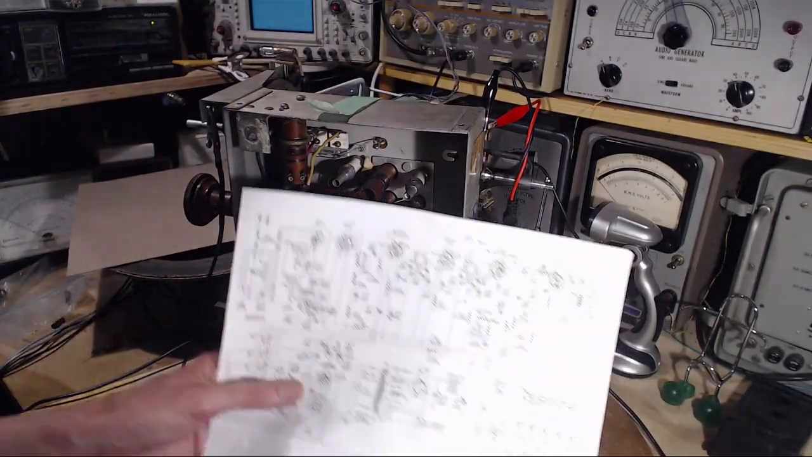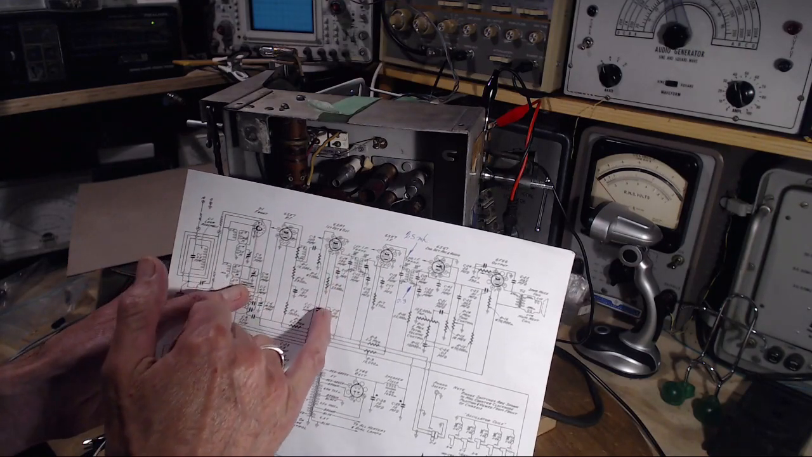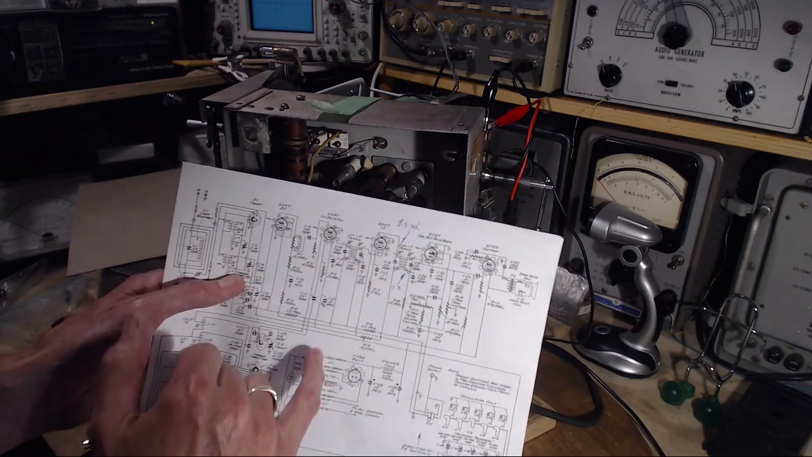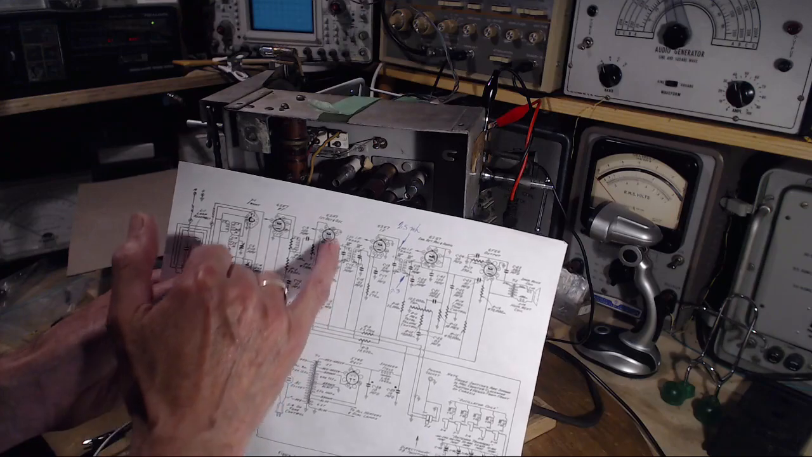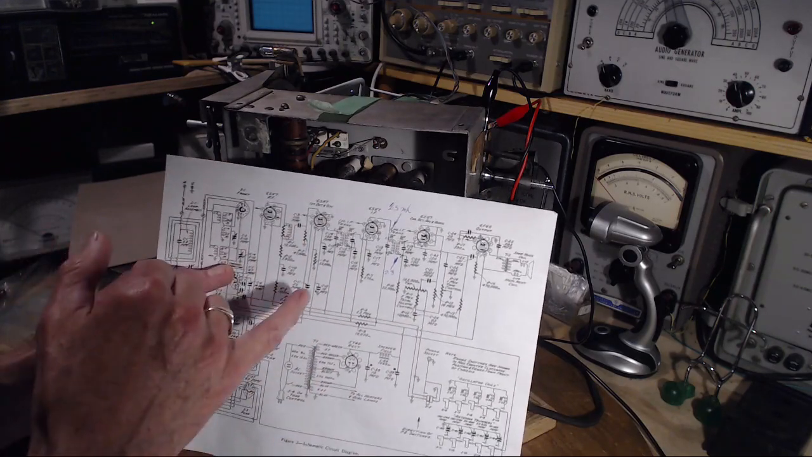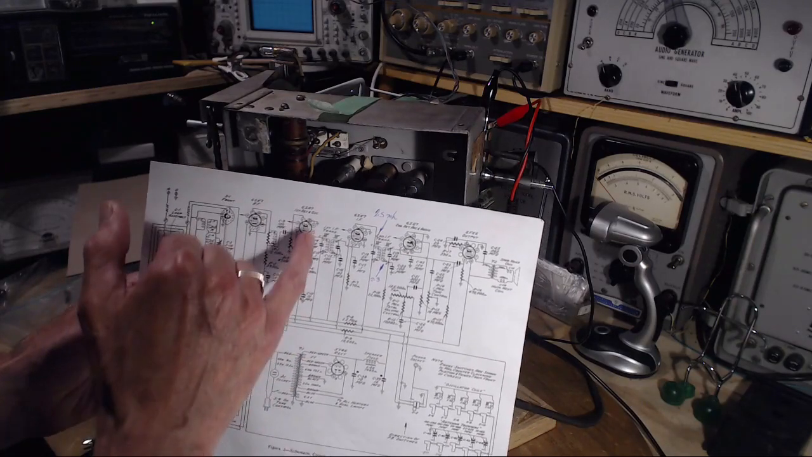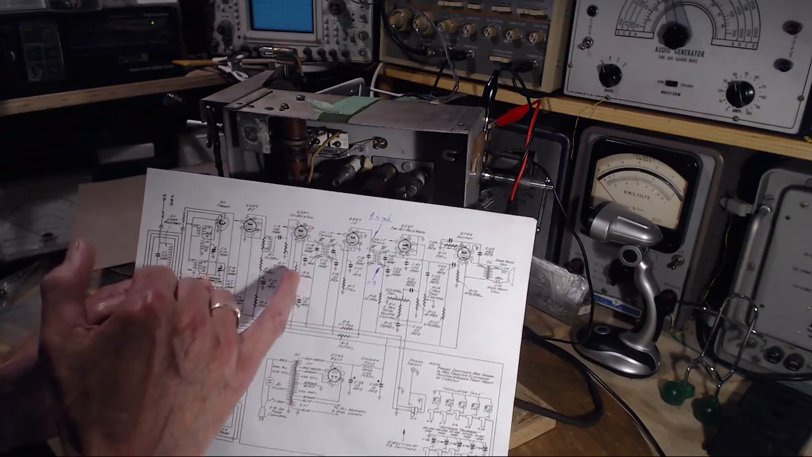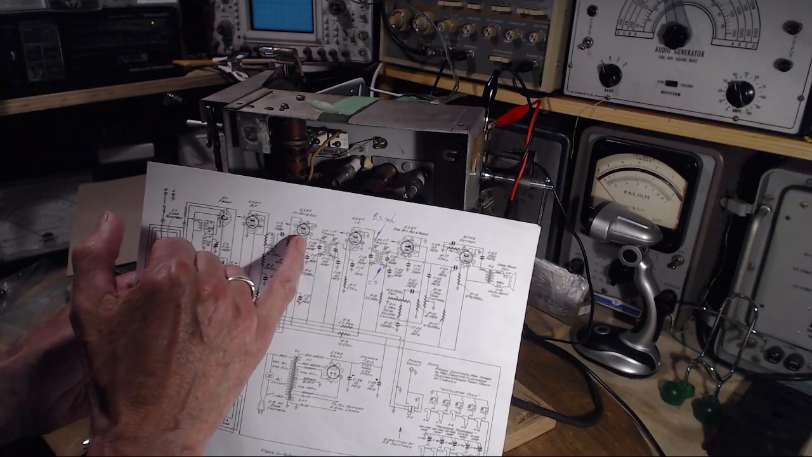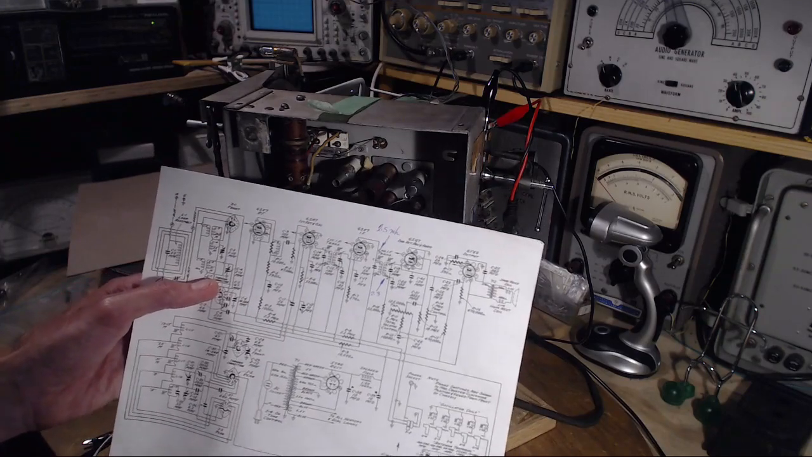And what is it doing? It's here on the screen grid line. This line is shared by the screen grids on other tubes, so what's going on this line is really going on all the screen grids where they exist. The objective here is to silence any RF or any audio, should there be some, out of this line, so that what reaches the screen grids on the tubes is nice, flat DC. I guess that's the way to put it.